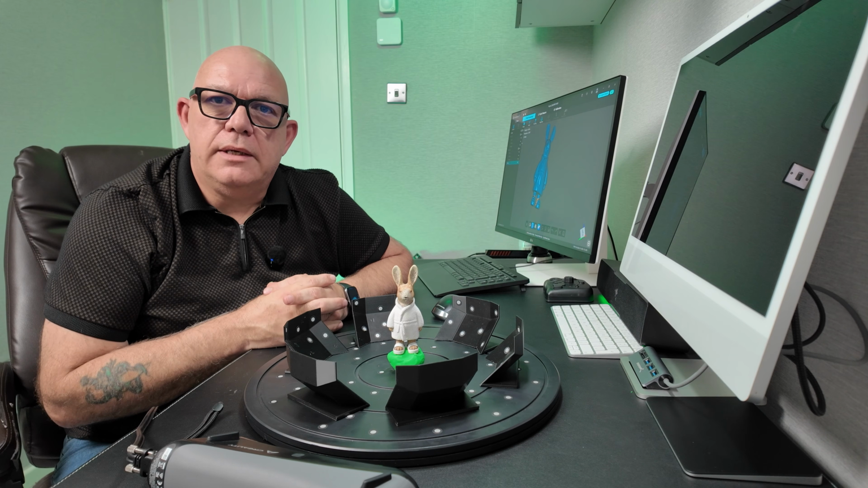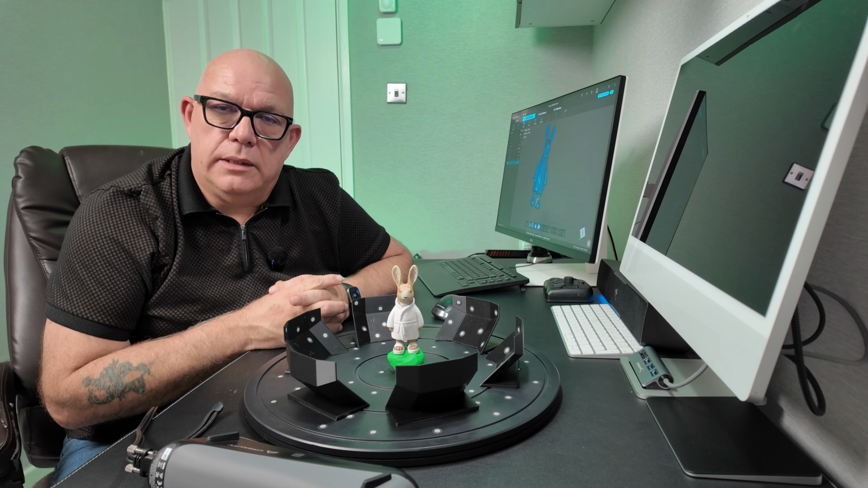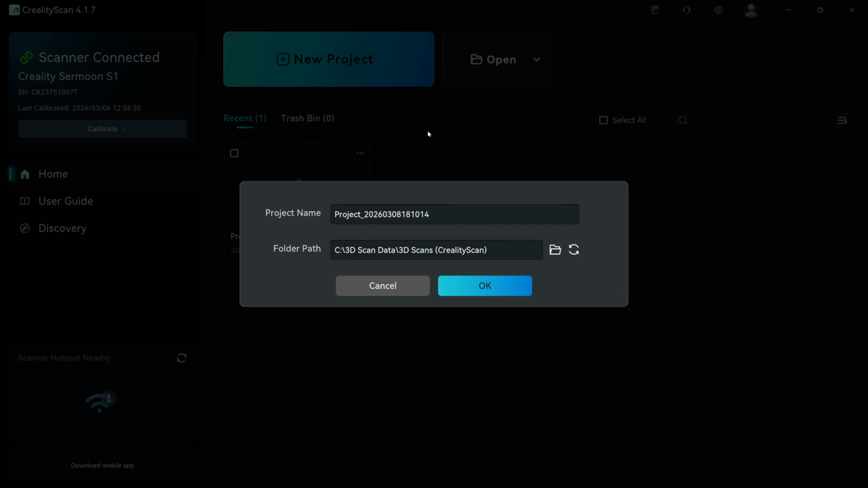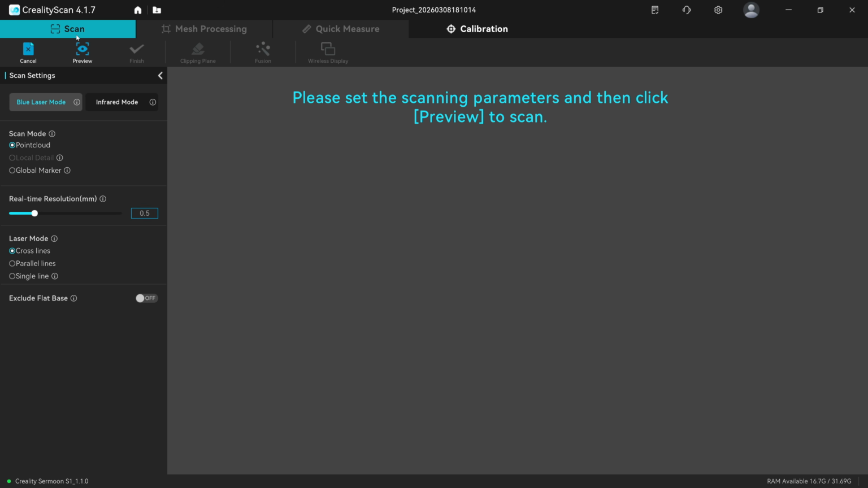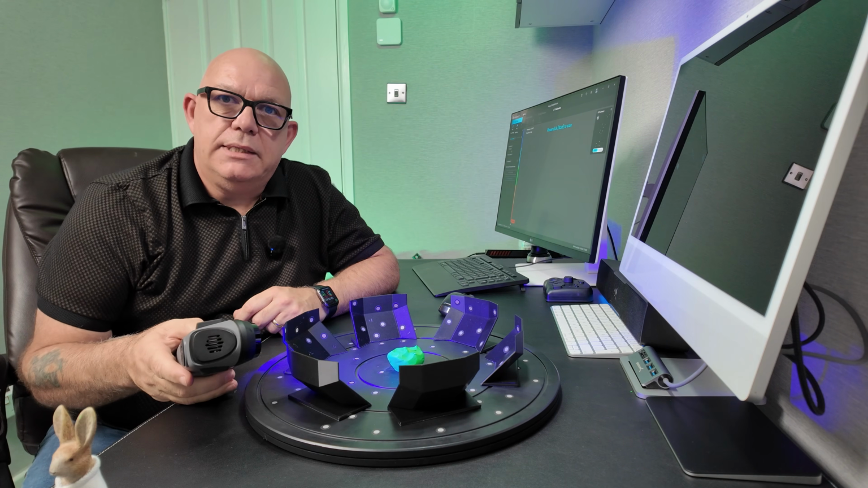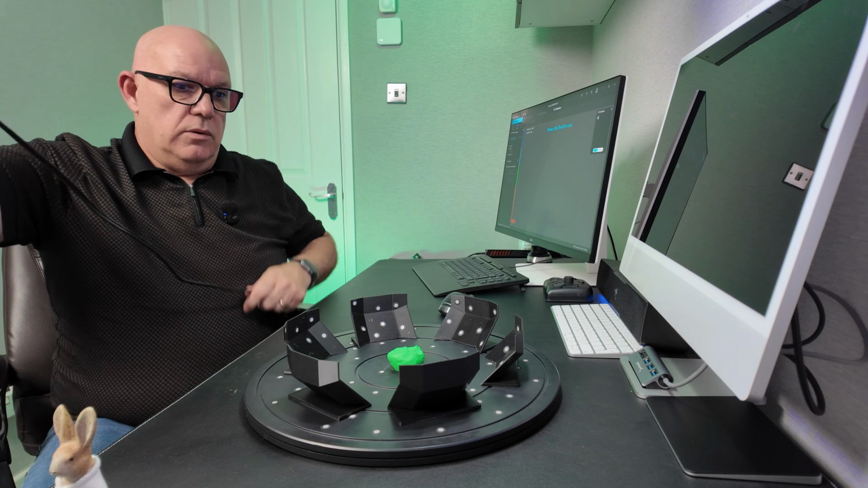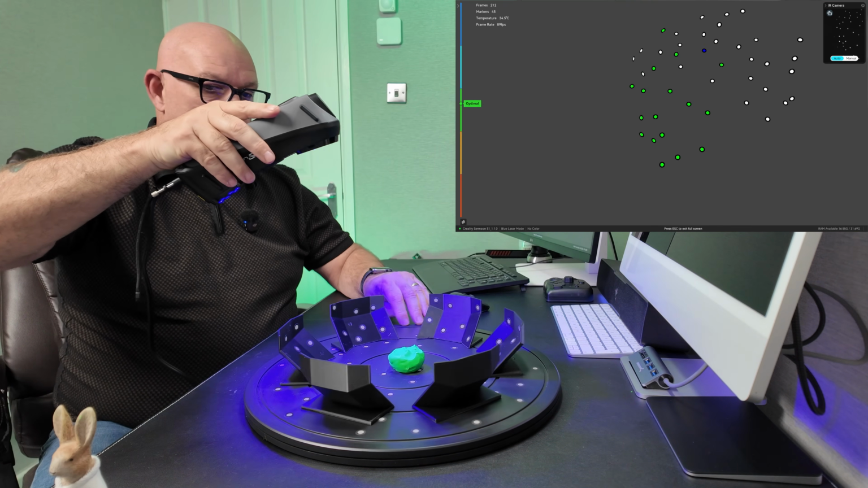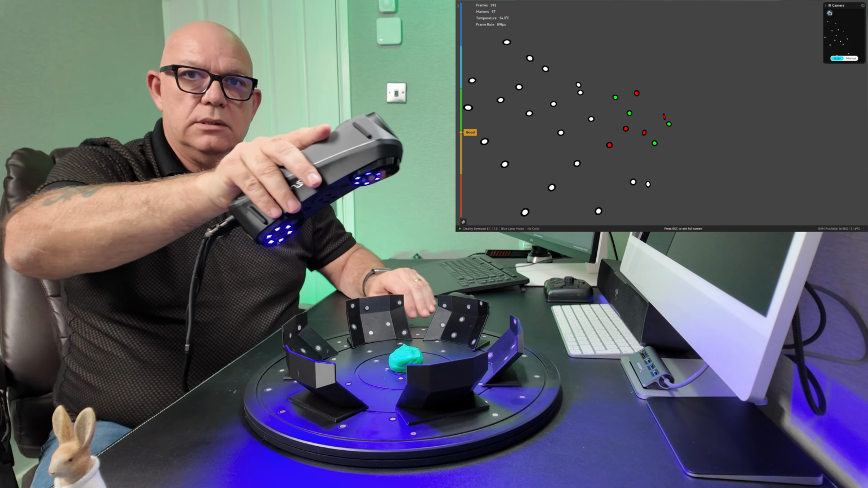Now for scan 2 then. This one I'm going to do in parallel lines, and I'm going to use the global marker scan feature. We have to do a new project for this. New scan. We go to global marker. So once we're on the global marker screen, then we basically click on preview, and we now basically just scan the markers. So you press start on the scanner, and you're just basically scanning the markers.